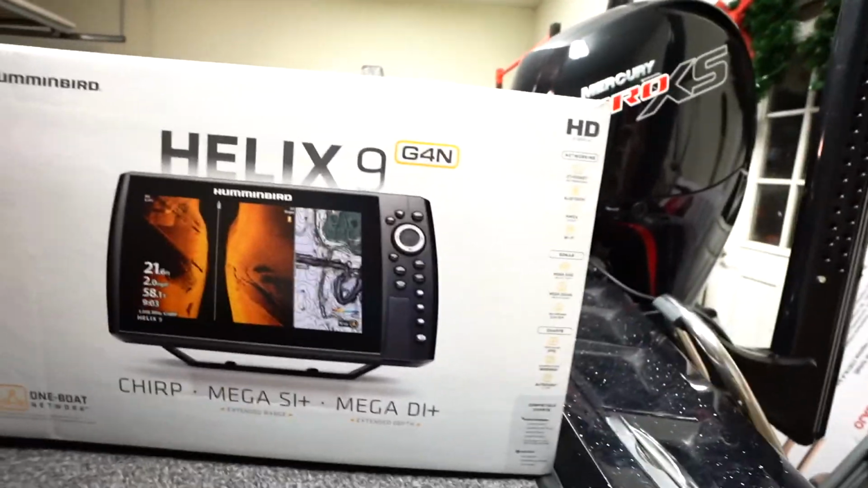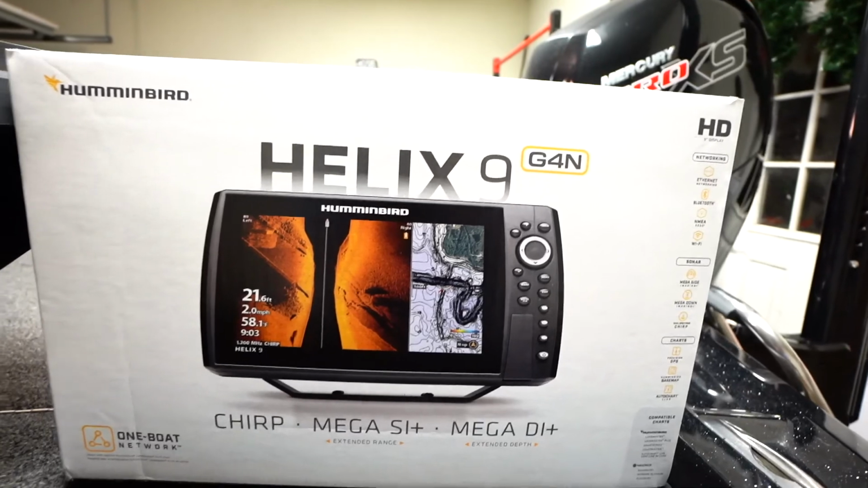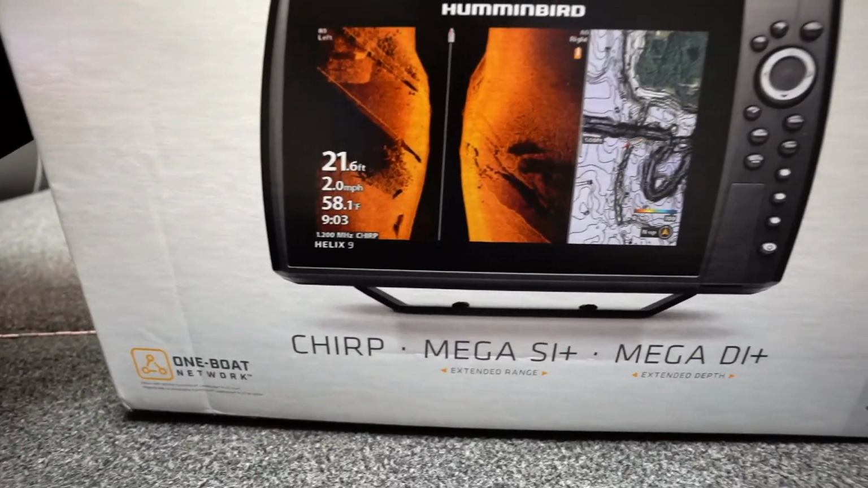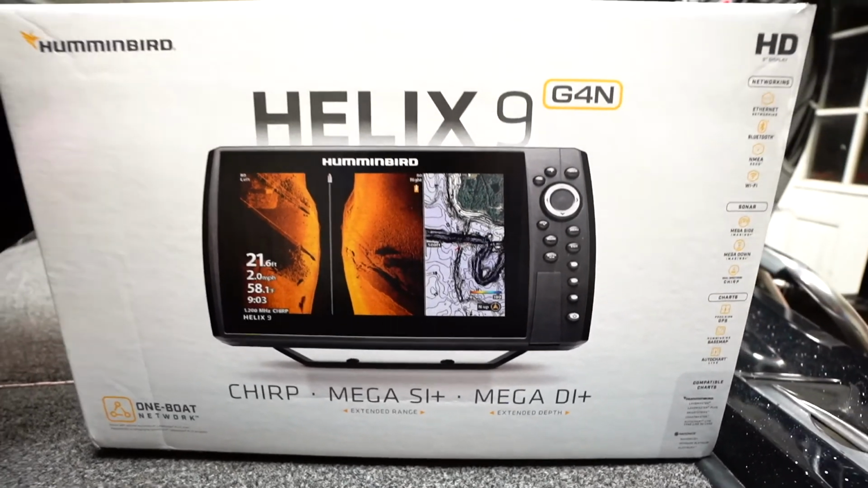Right here we got the Humminbird Helix 9, Generation 4. Some chirp, mega live. So as you guys saw when we were with Keith, he had a Humminbird Helix 9 and we were scanning over fish, and everything we scanned over with the side scan was just super clear.